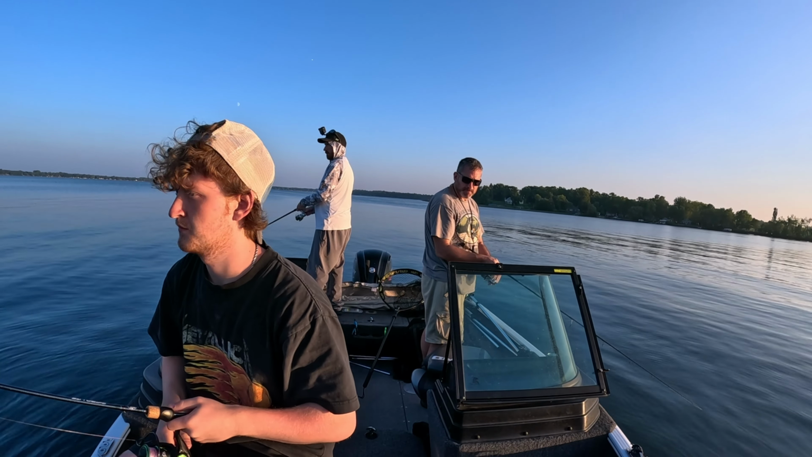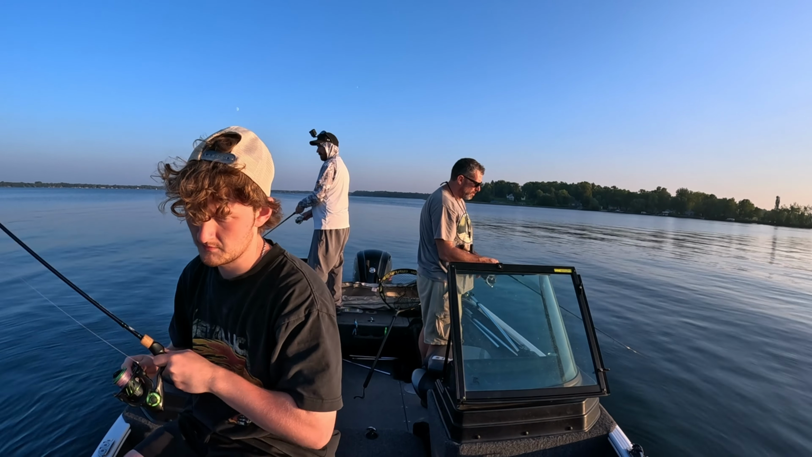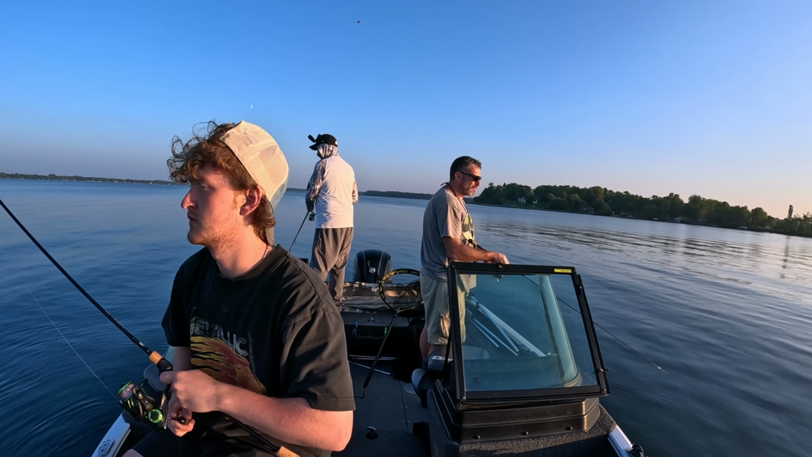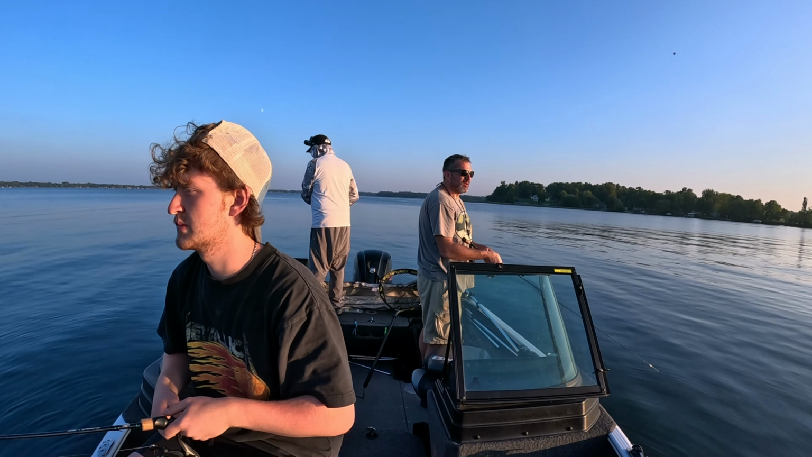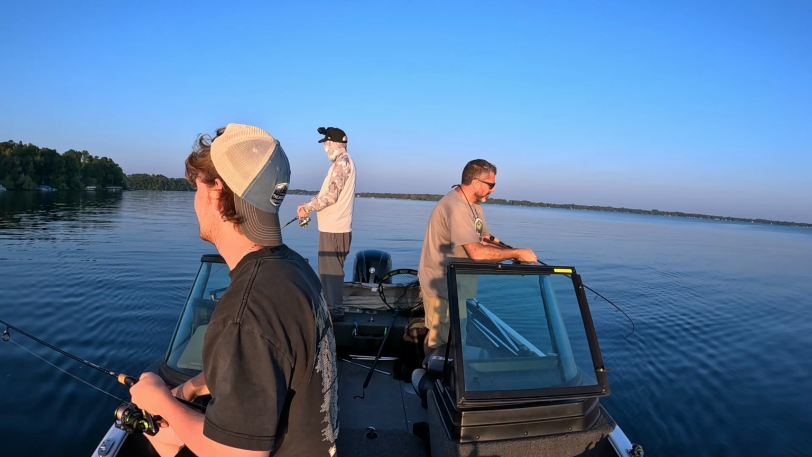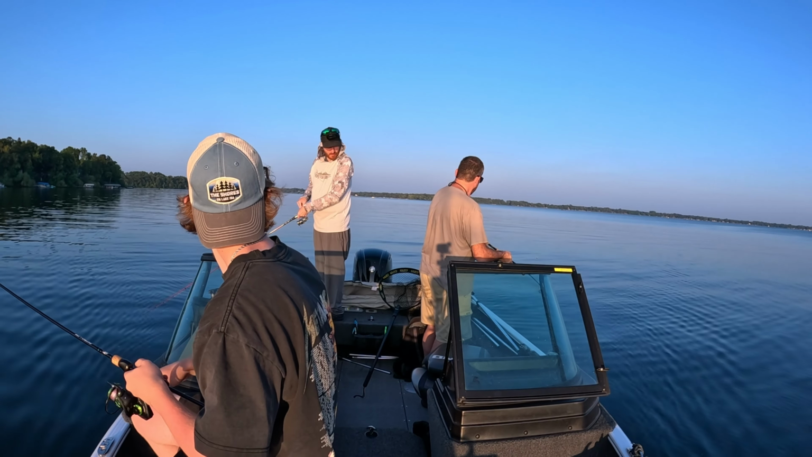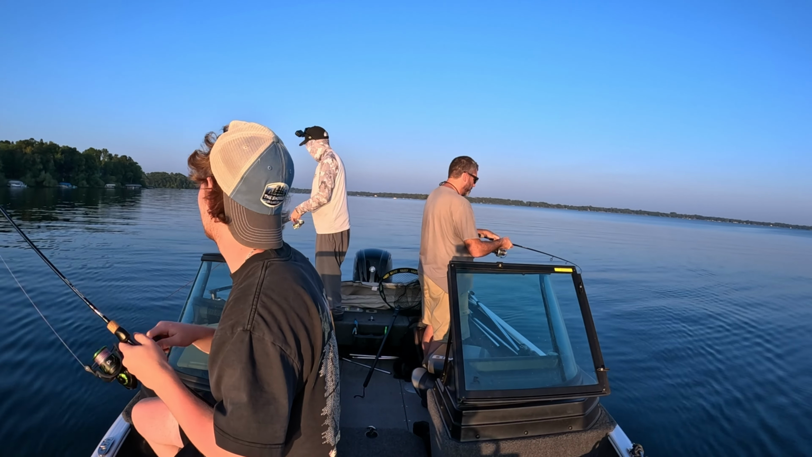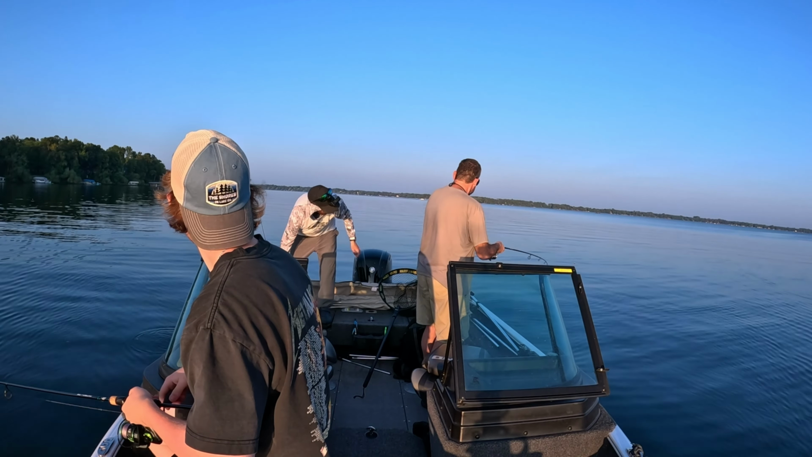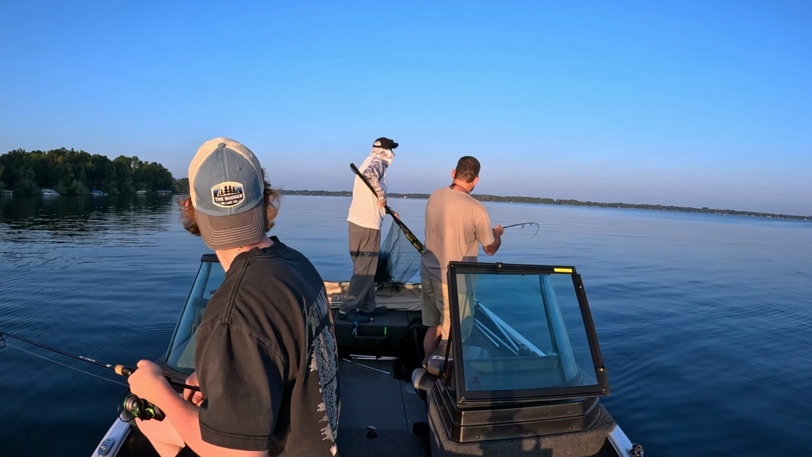So in this technique of trolling with crankbaits, we're actually trying to run the lures right above the weed edge, and we're going super slow on the trolling motor, and then just reeling slower to get the speed up to stay out of the weeds. Every single one of these fish is trolling.